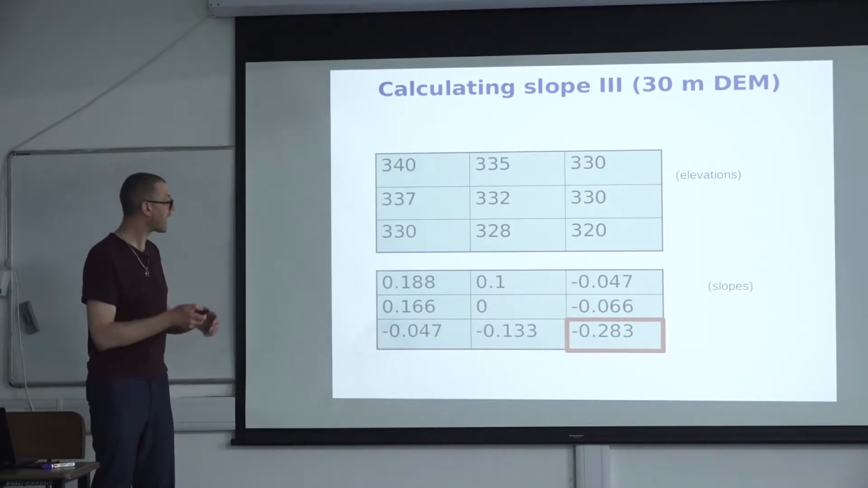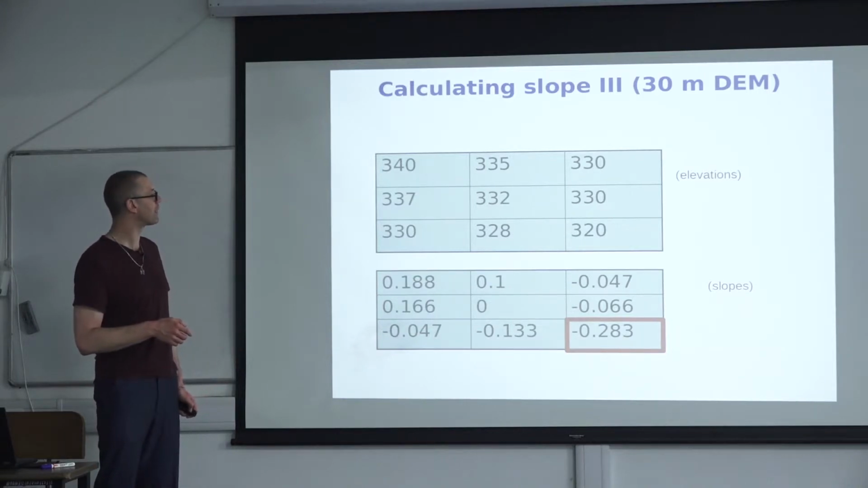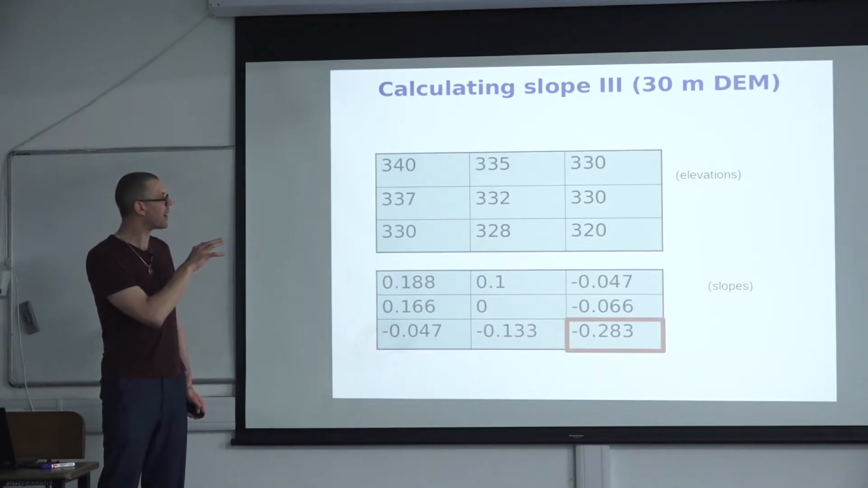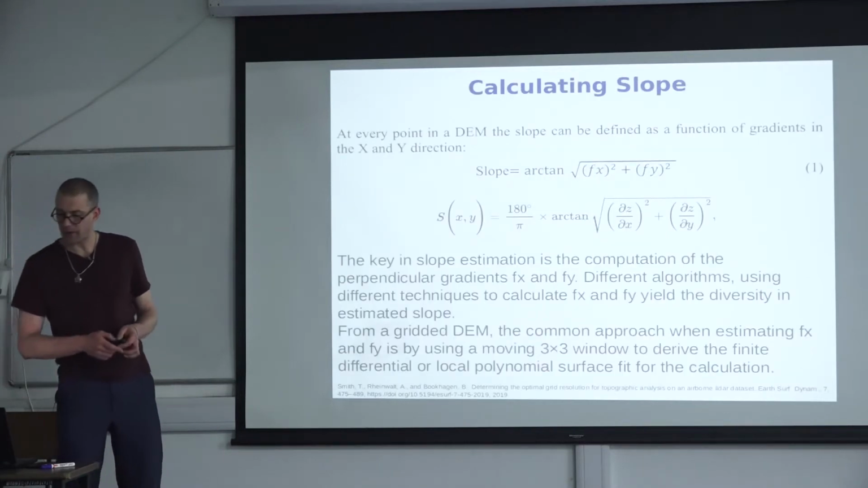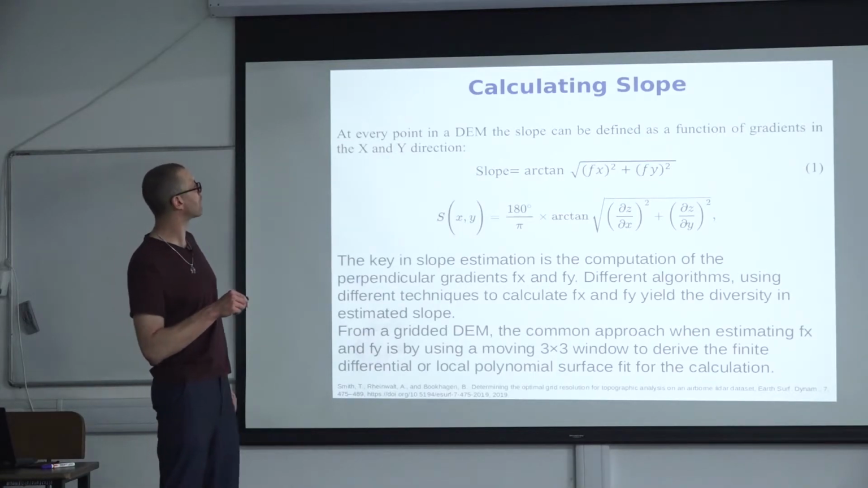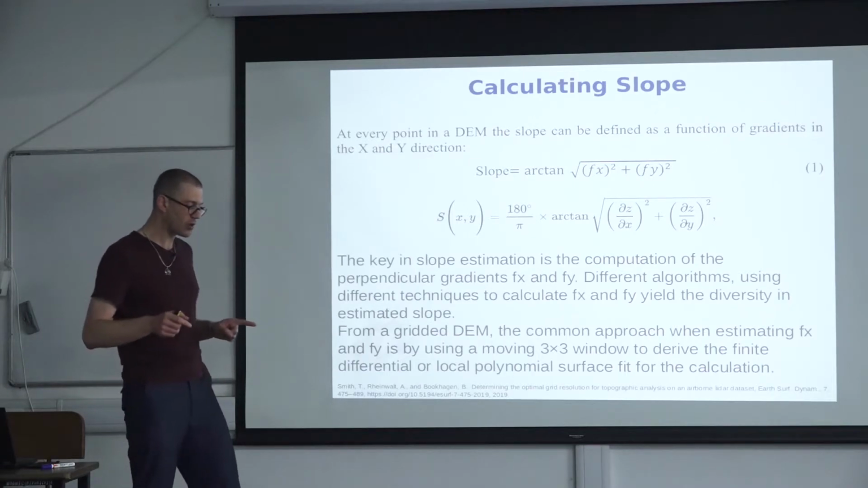There are more sophisticated ways, and that's where I want to dive in, just because I think it's important to understand how slopes are being calculated, because pretty much every landscape evolution model depends on slope in some sense, and even glacial models. So how would that work? We can look at that in a slightly different fashion. Usually you define slope as a function of the gradient in the x and in the y direction. So you have a grid, right?